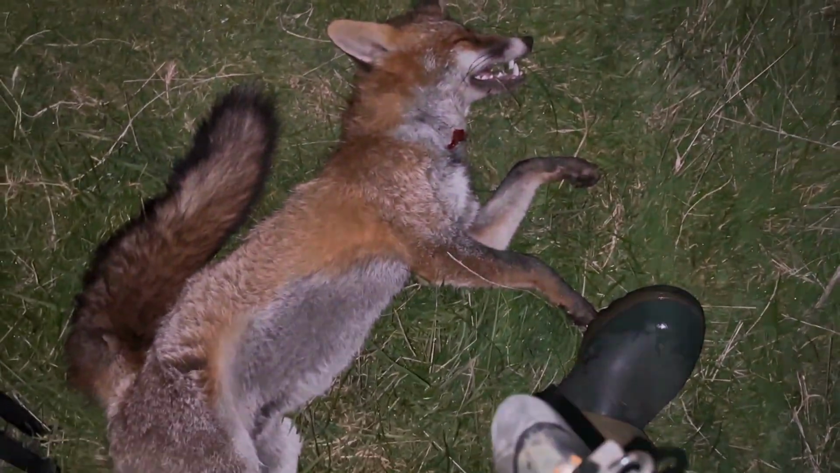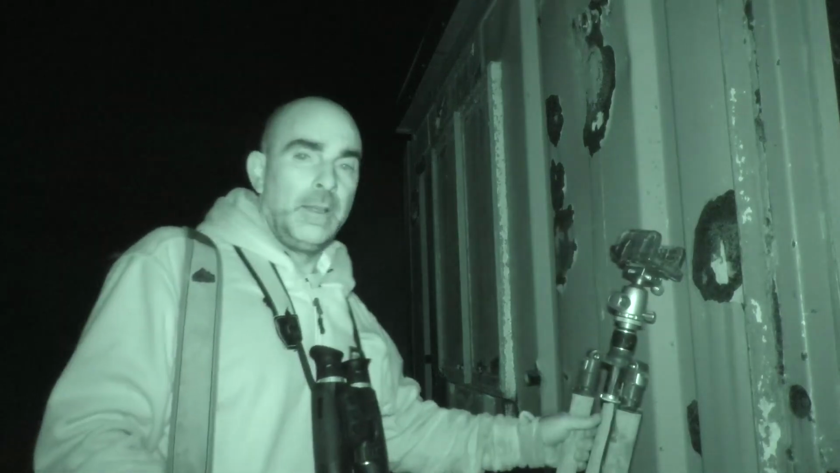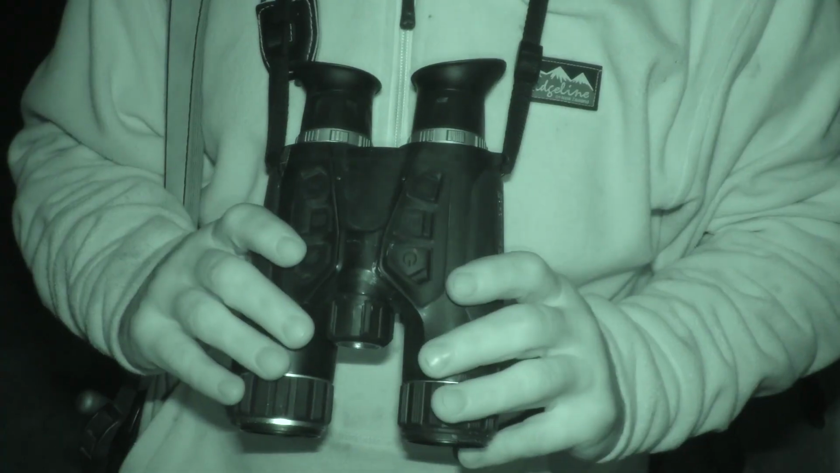Excellent. Well, that was a great result. Three foxes down this evening. Very impressed with the Stellar rifle scope. Really nice and sharp, an excellent bit of kit, and the Habroks as well. I've been using these for quite a while now, so no surprise there. I'm very happy with them. But yeah, overall a good night, I reckon.